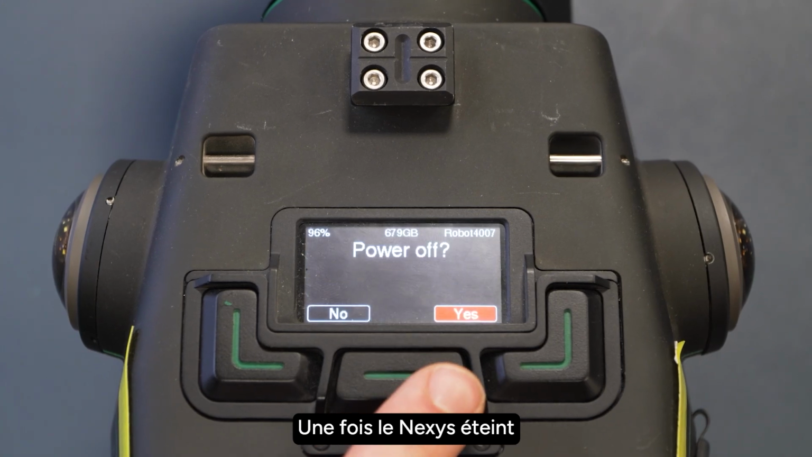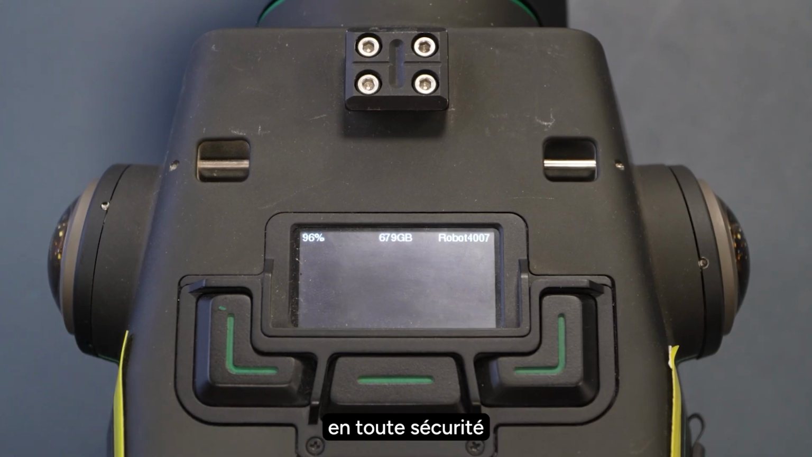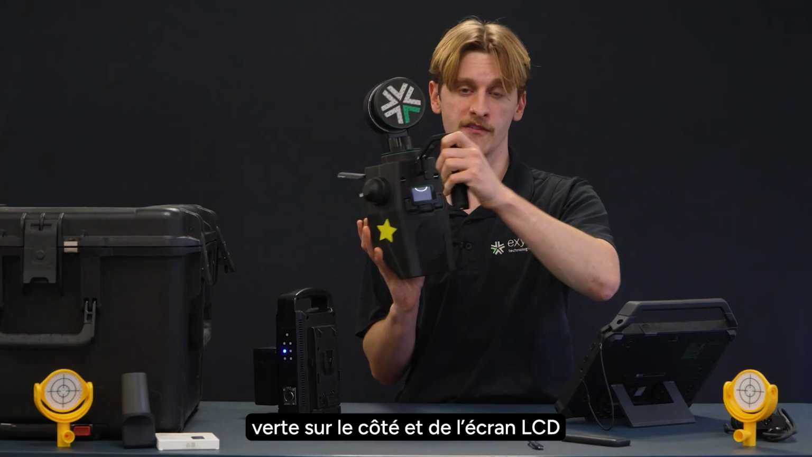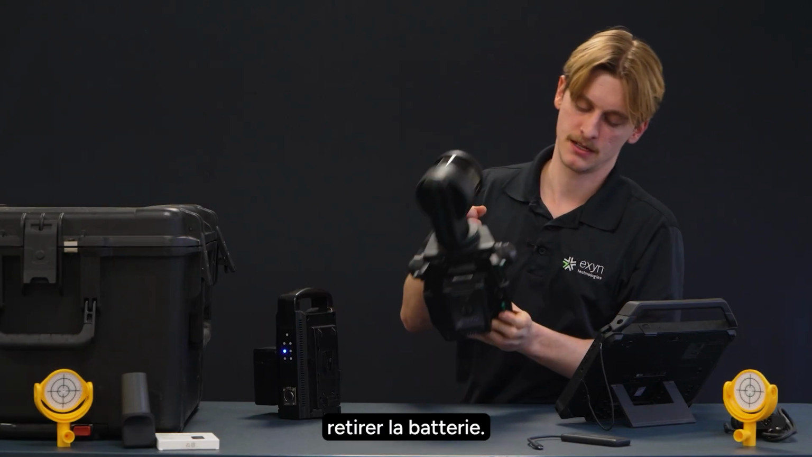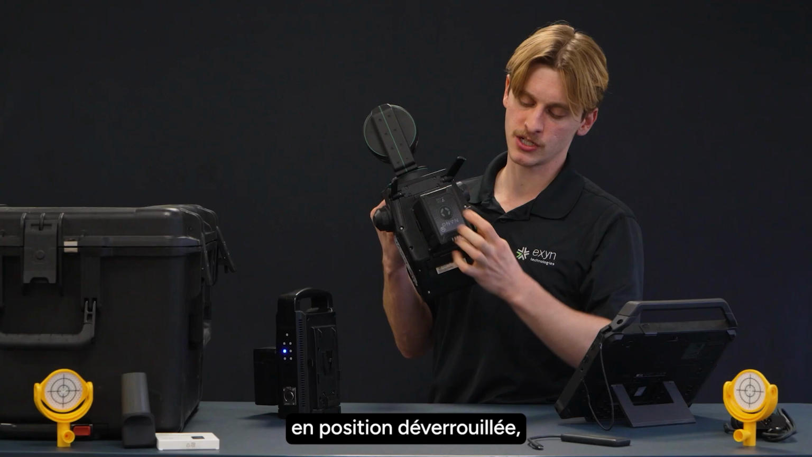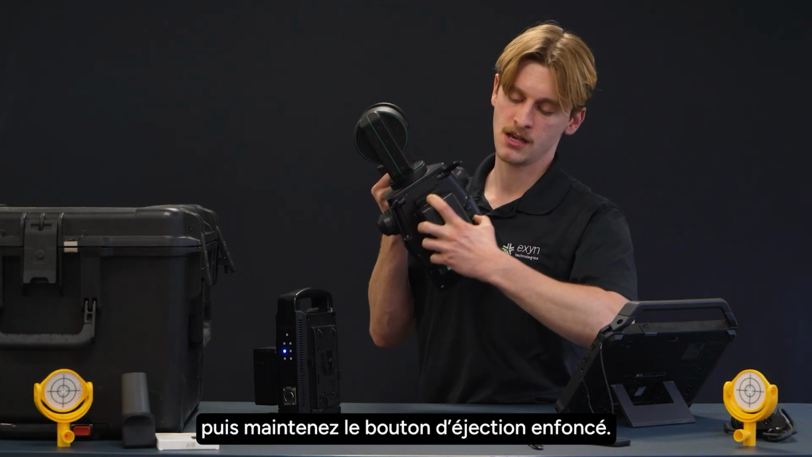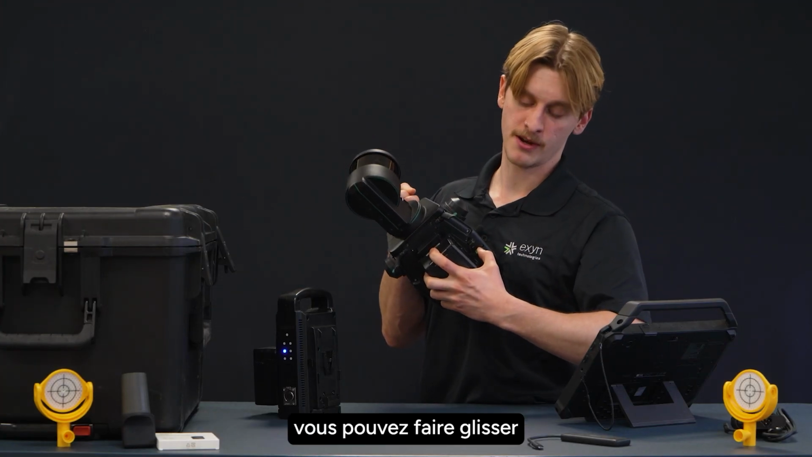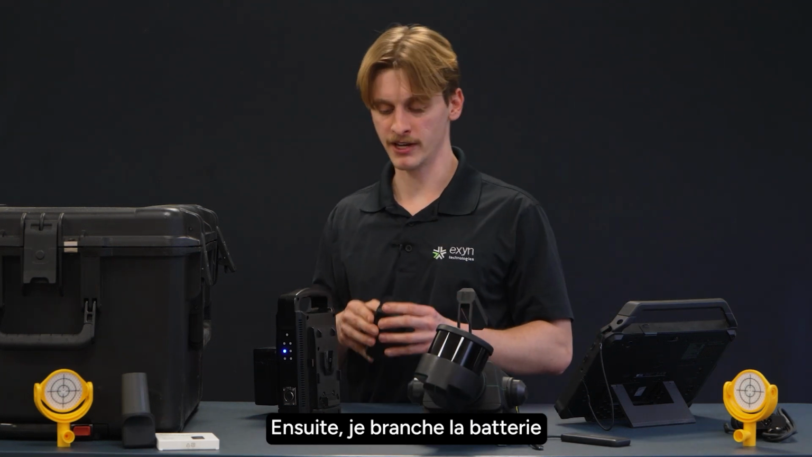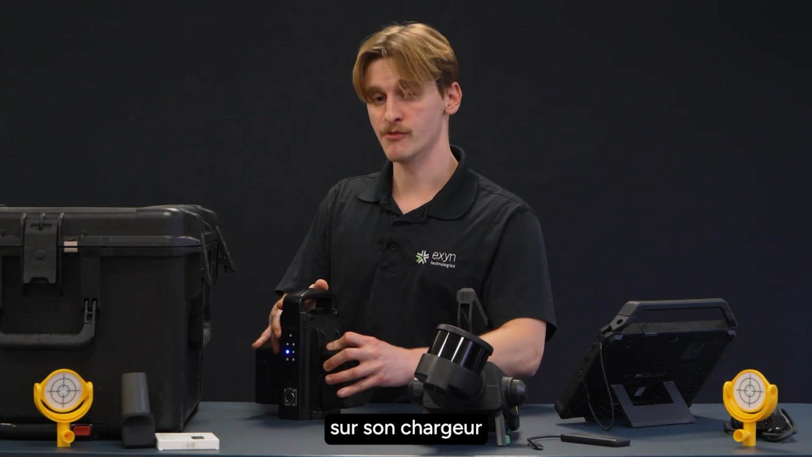Once you've safely powered down your Nexys and confirmed this by seeing that this green light on the side has gone black and that the LCD screen is off, you can go ahead and remove the battery. I'm going to do this by switching this toggle on the bottom to the unlock position and then holding down the eject button. Once that goes all the way down, you're able to slide out the battery. From here, I'm going to plug the battery into its charger so we can be ready to go after we're done post-processing.